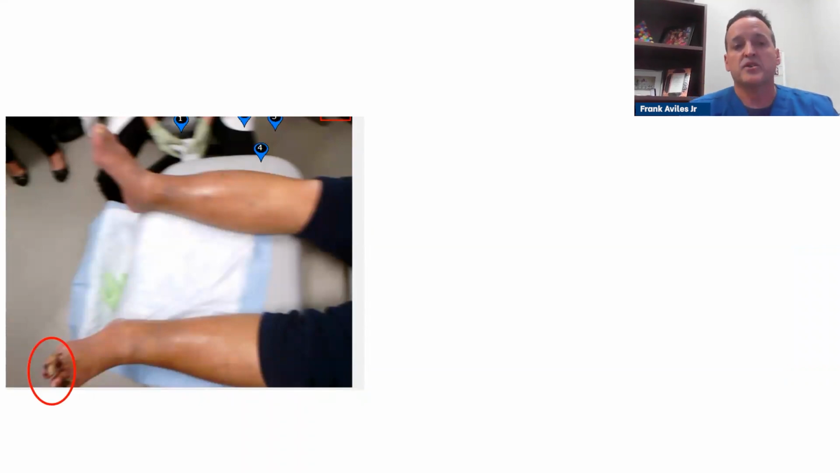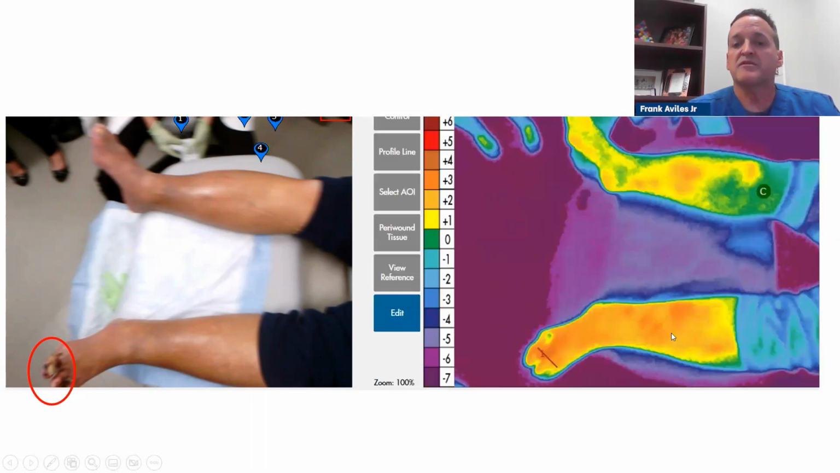I'm helping doctors around the country, and this patient was seen two days ago in Houston. This is a brand new evaluation to the clinic, and the doctor's looking at the patient, but I highlighted that the main concern is that the big toe was kind of dusky and didn't look right, and the third toe looked a little dark. Upon visual assessment, you're not really concerned about what's happening here. But let me show you the thermographic image, and you're going to see that this person is so inflamed. He's way beyond that yellow coloration.